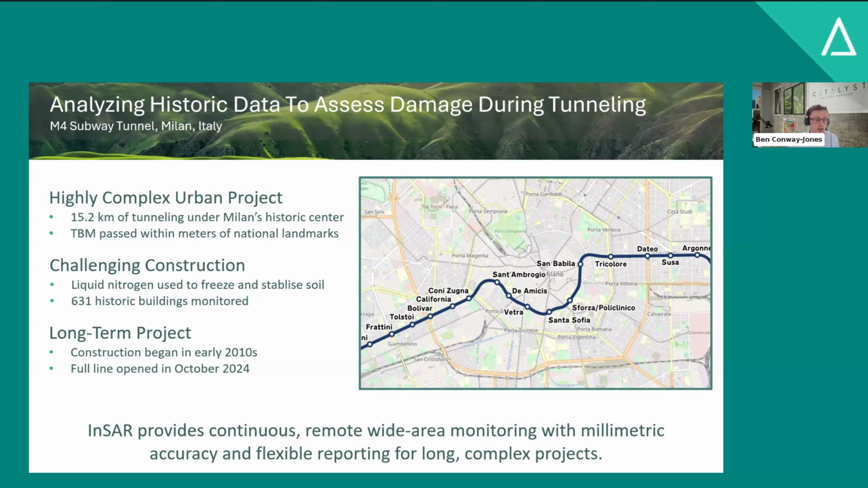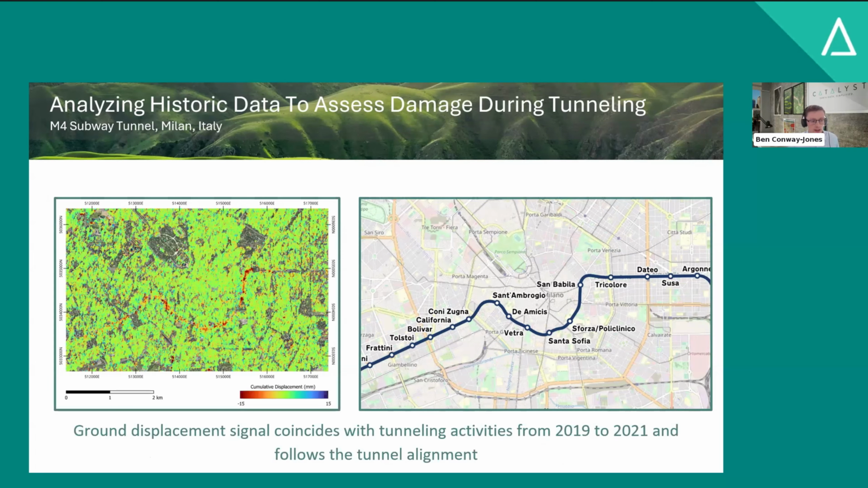Because this was such a challenging construction, it was a long-term project. It began in the early 2010s, and it wasn't fully open until October 2024. And in a project like this, InSAR provides continuous, remote, wide-area monitoring with millimetric accuracy, and flexible reporting for long and complex projects. So finally, to look at some InSAR data.